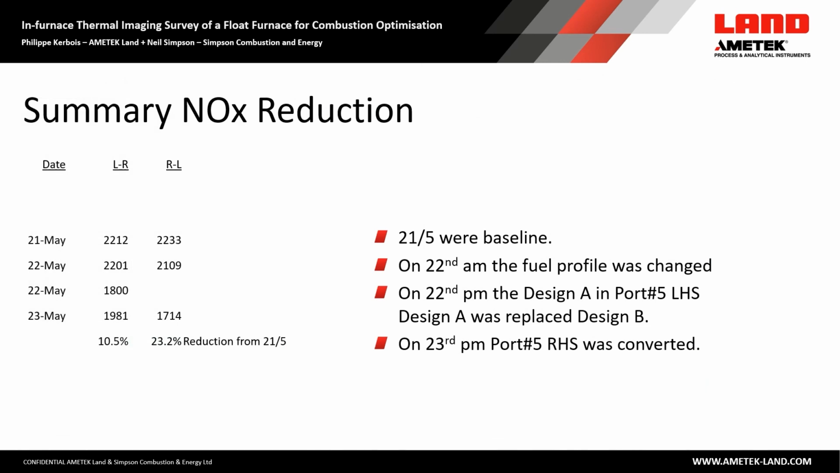And for anyone who wasn't surprised with where we were going with all of this, reality is that even by just changing the design of the port 5 nozzles, we were able to significantly reduce the NOx over the entire furnace. So we managed to reduce by 10.5% on one side and 23% on the other.